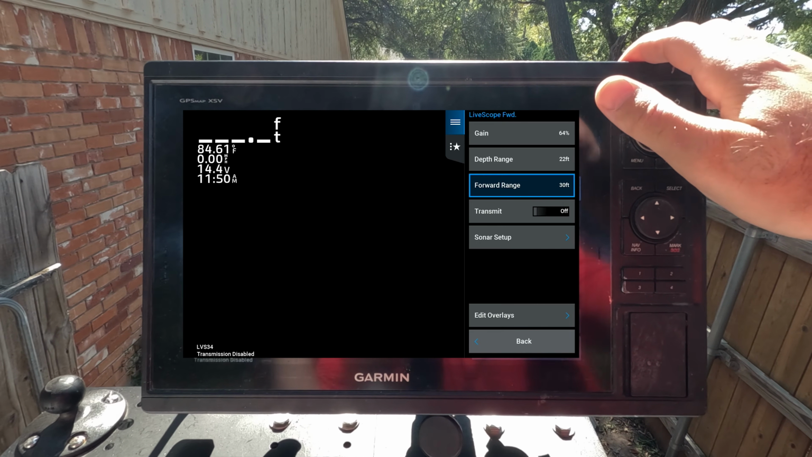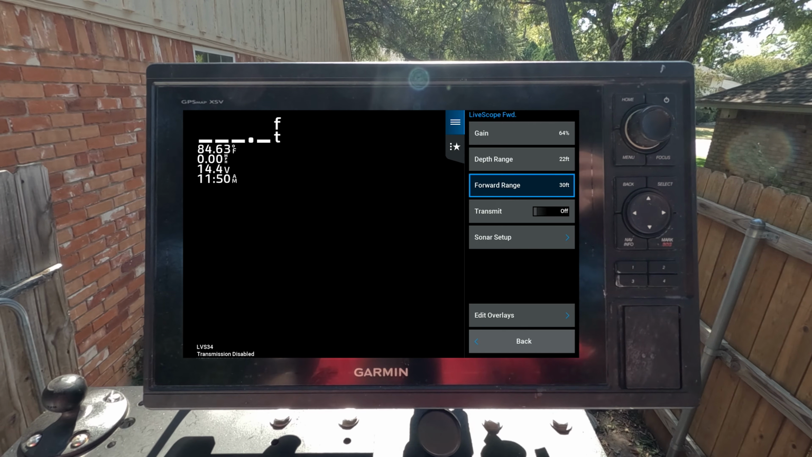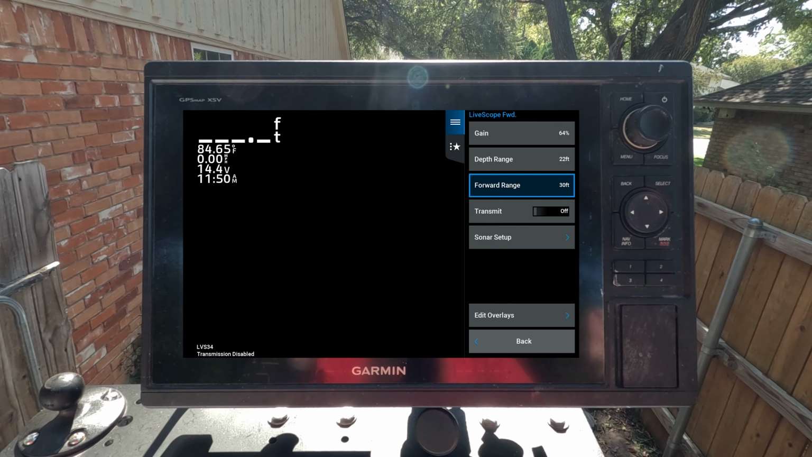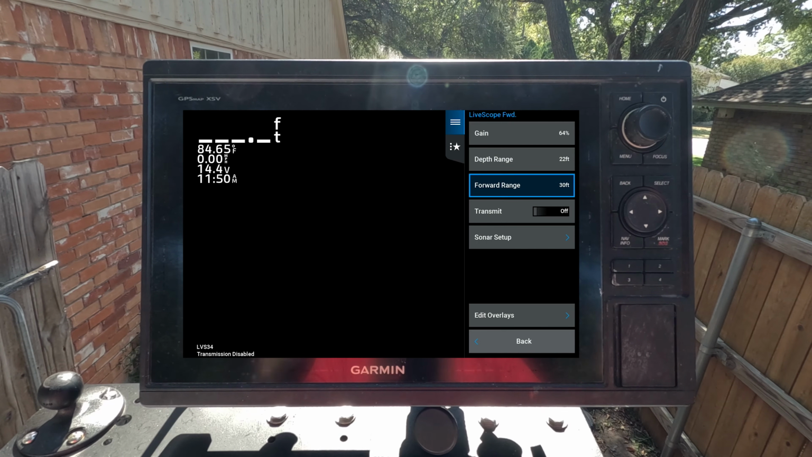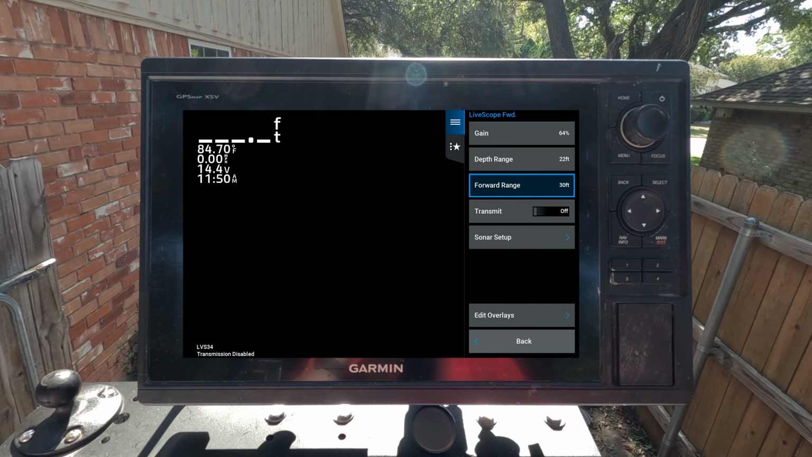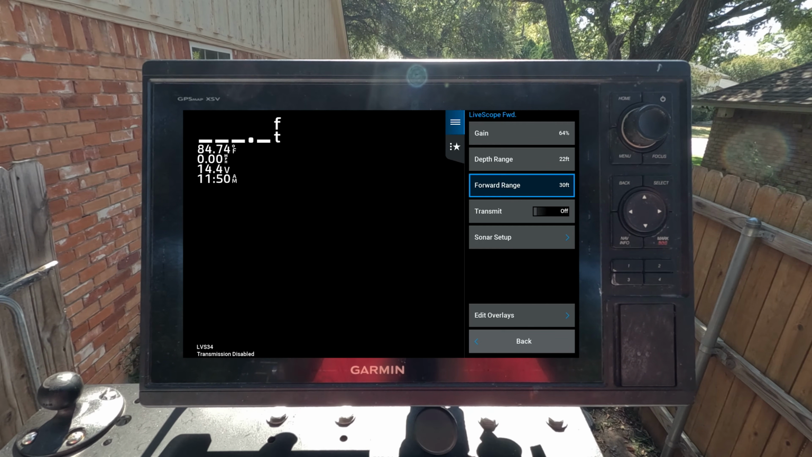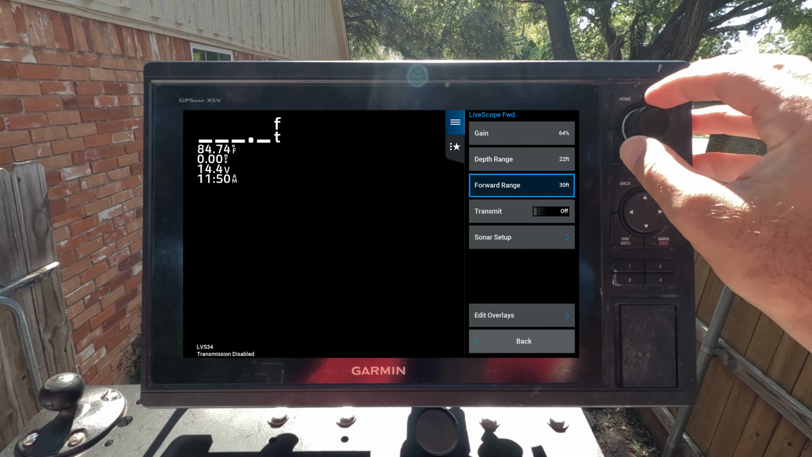Forward range, I keep this at 30 foot out. That lets me know what size fish I'm targeting. If I keep it the same distance out, the fish are the same size on the screen. If you push that out to 100 feet, fish are going to appear real small. It's going to be hard to tell what size the fish are, things like that. So you really know what to fish for and what not to fish for.